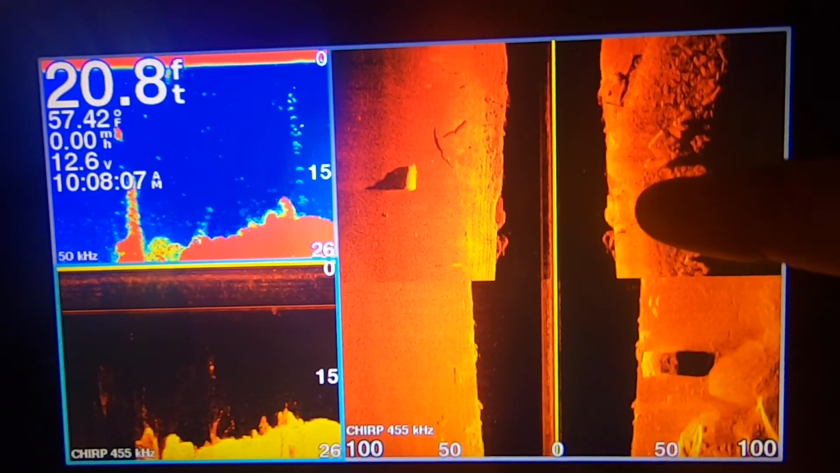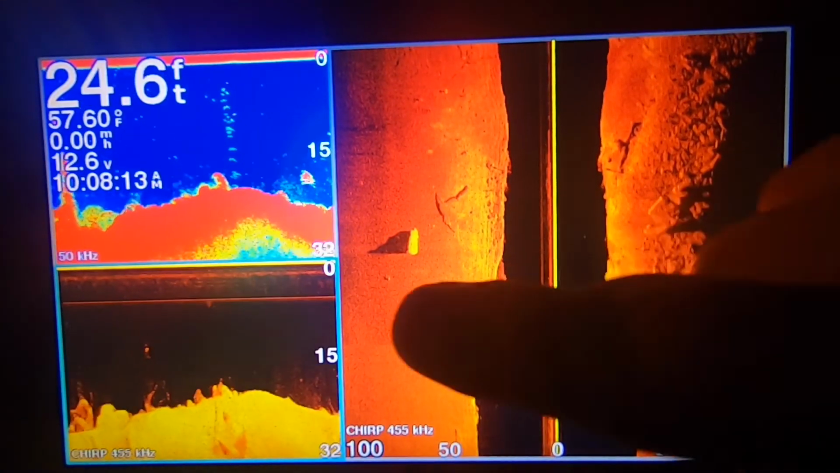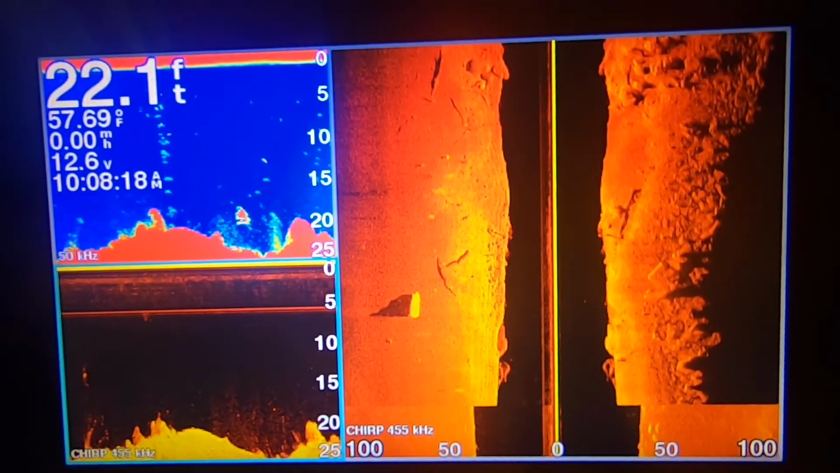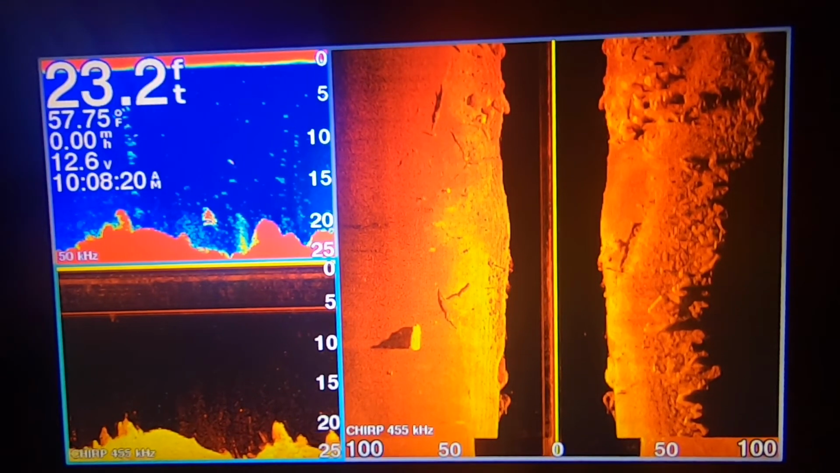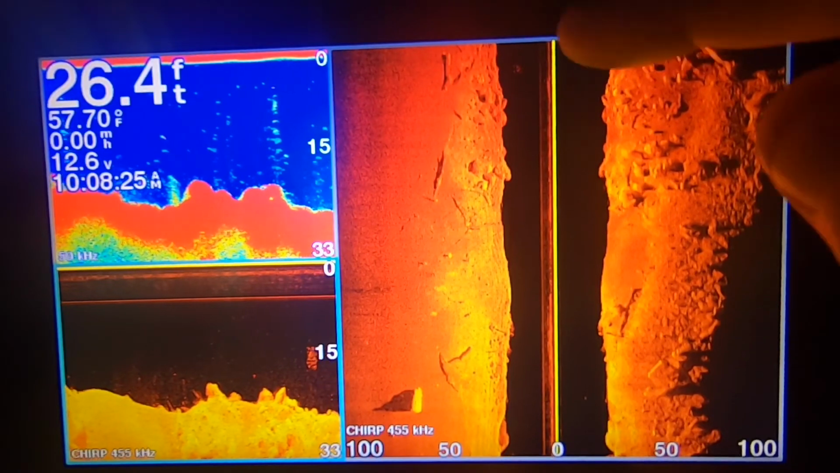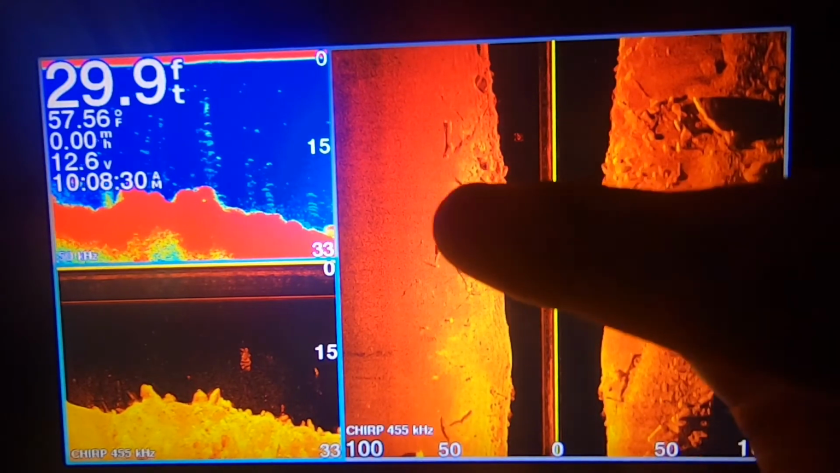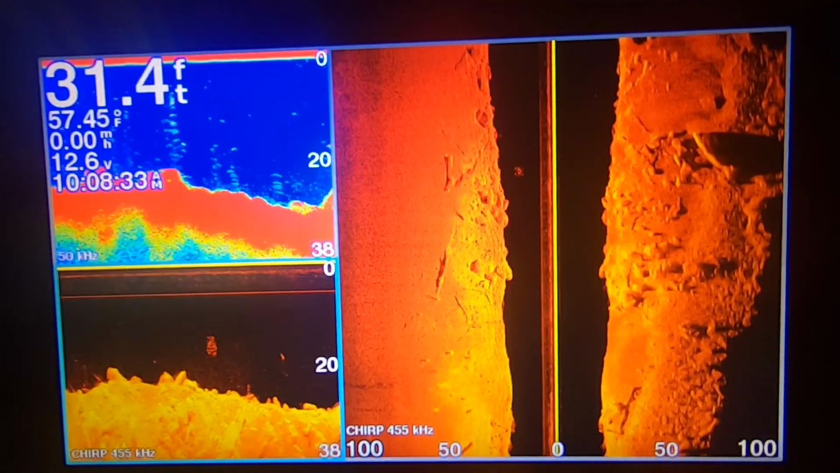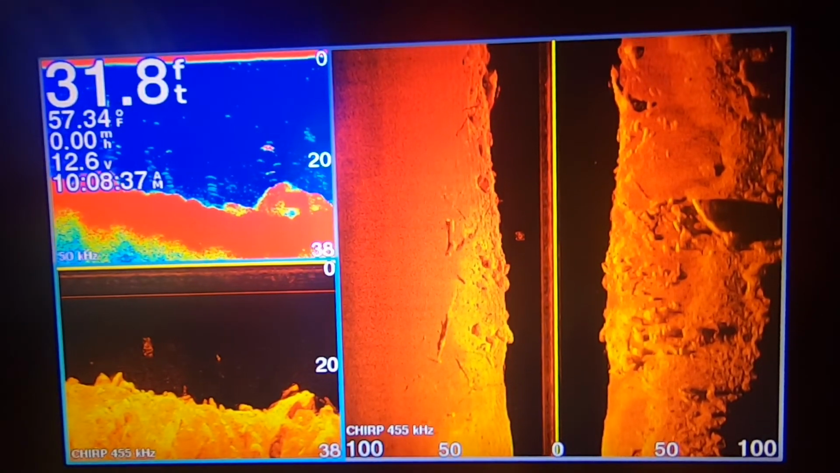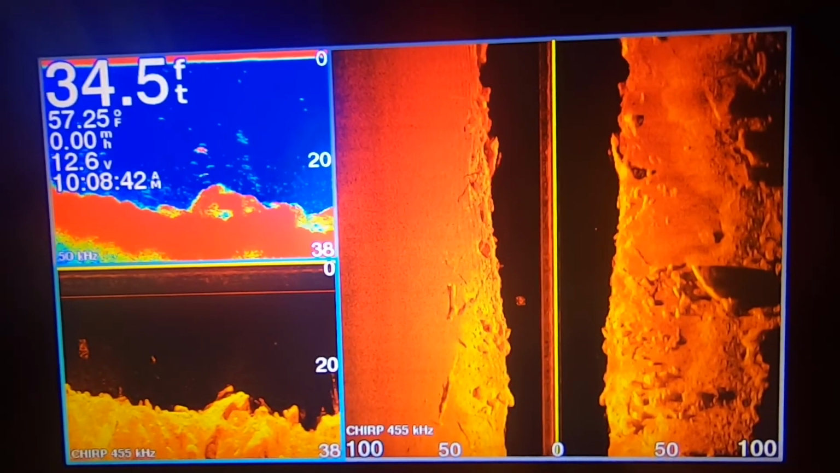Let's see if you can pick out some stuff like maybe these rocks are right there. And over there shows these rocks. Oh, there's a ball. I don't know if it's a ball of bait fish, maybe. It shows it over there too on that one. But the sonar doesn't show it. So there's a lot of information on this one. This is a pretty cool one too.